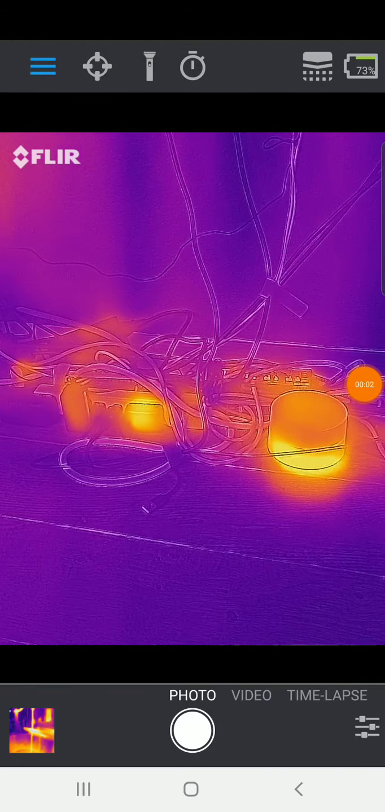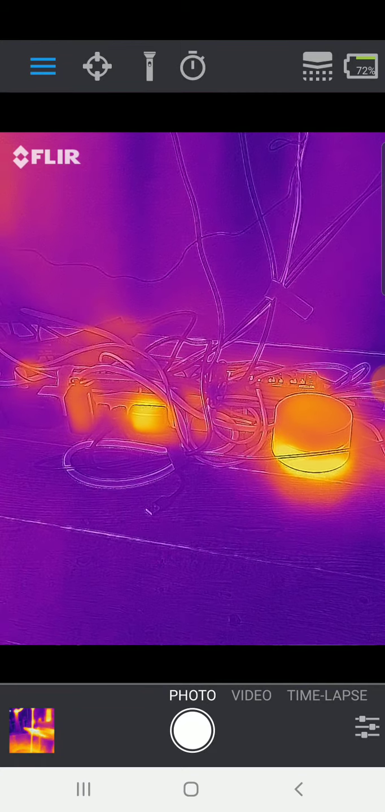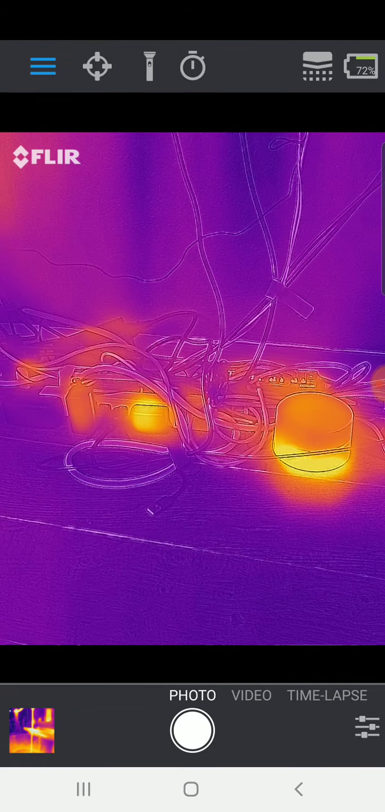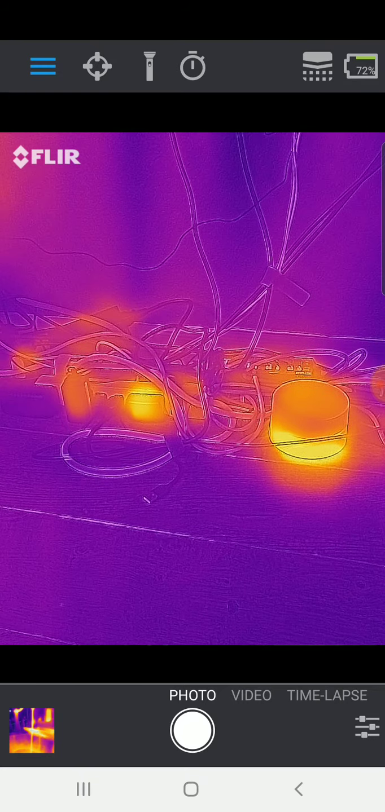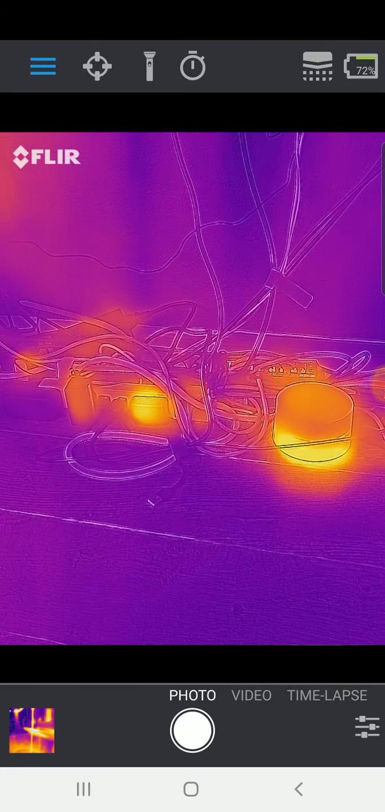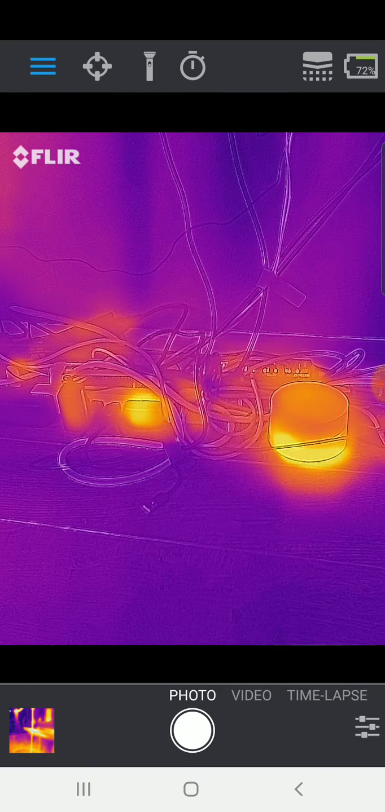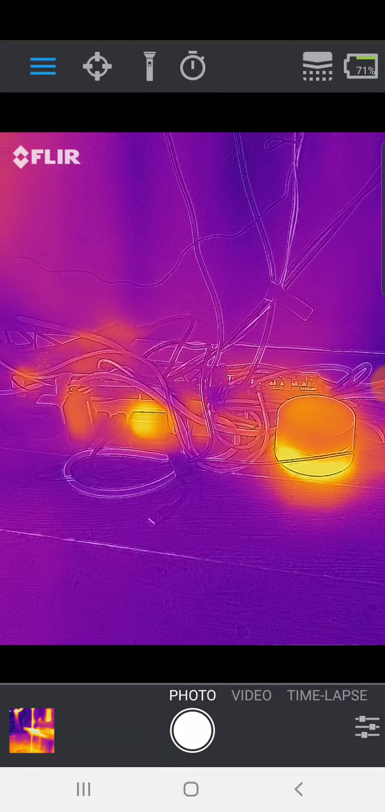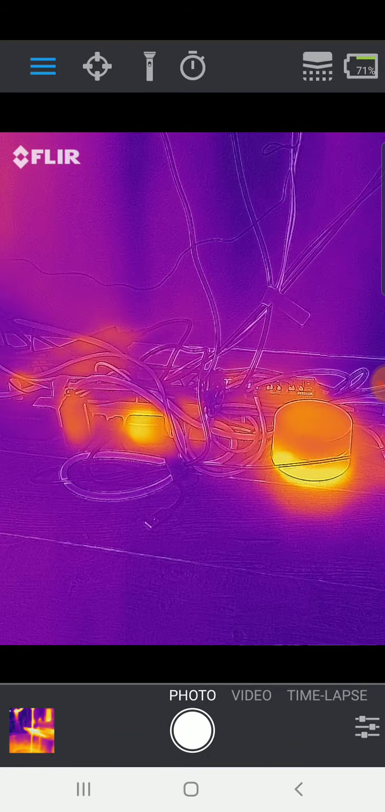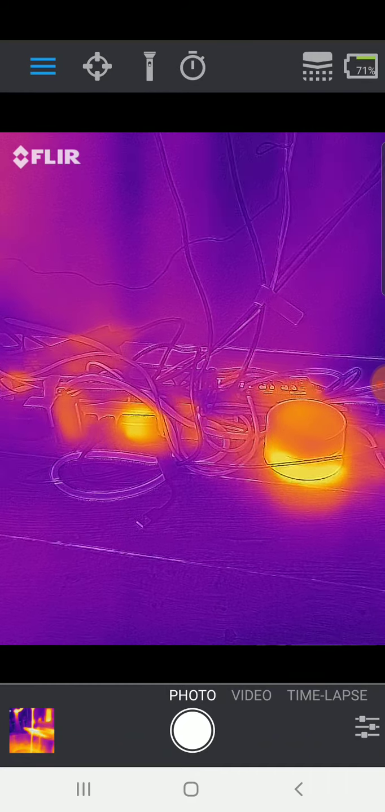I'm Tom from Do-It-Yourself Home Automation, and this is a look at some of the, I think, pretty magical things you can do with the FLIR One Generation 3 thermal camera. So I've shown in other videos, the FLIR camera is a pretty cheap, about $200 thermal camera that you can get from FLIR, and you plug it into your smartphone, and it allows you to see visually the heat generated by different objects around your house, and out in the world too.